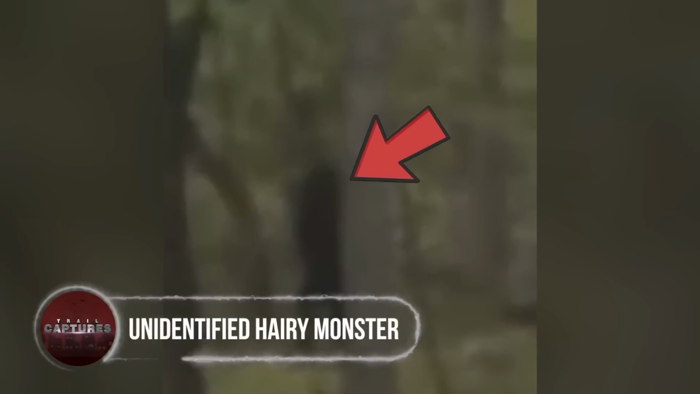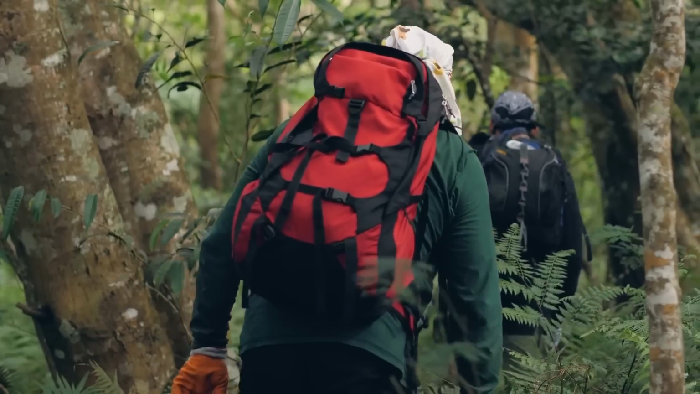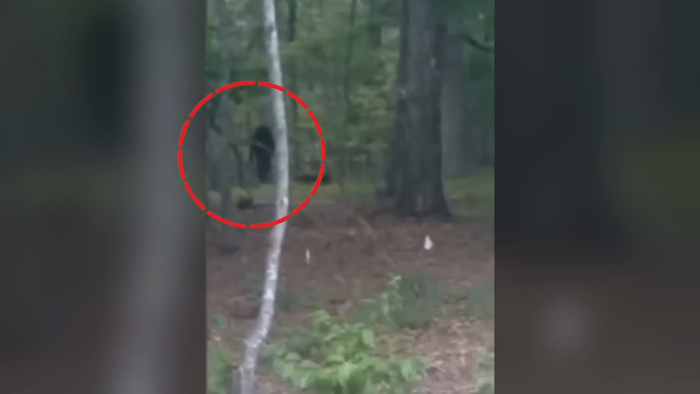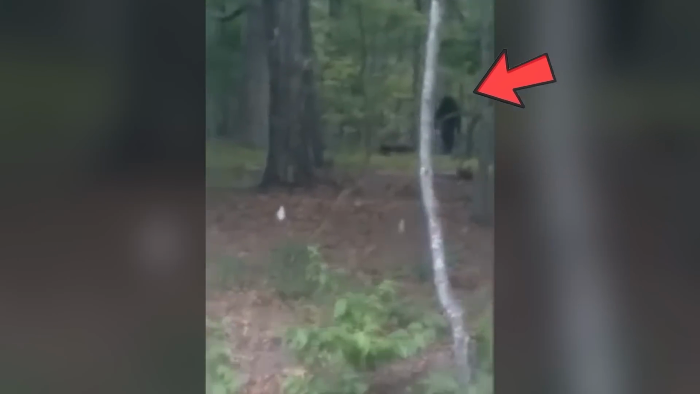Unidentified hairy monster. Exploring the woods to learn more about the forest, two young students felt some movements behind the trees. Looking deeper into the bushes, they came across an unidentified creature that initially looked like a wild critter that was hiding beneath the woods, yet suddenly stood up and stared at the curious visitors.